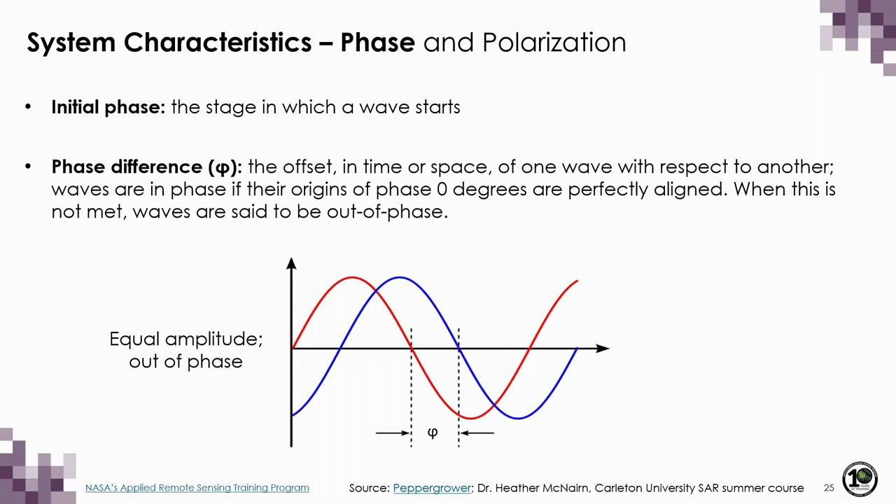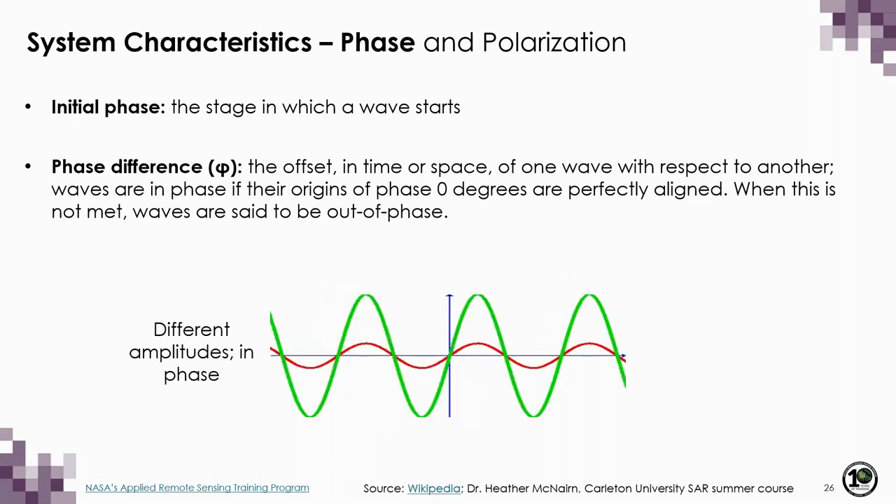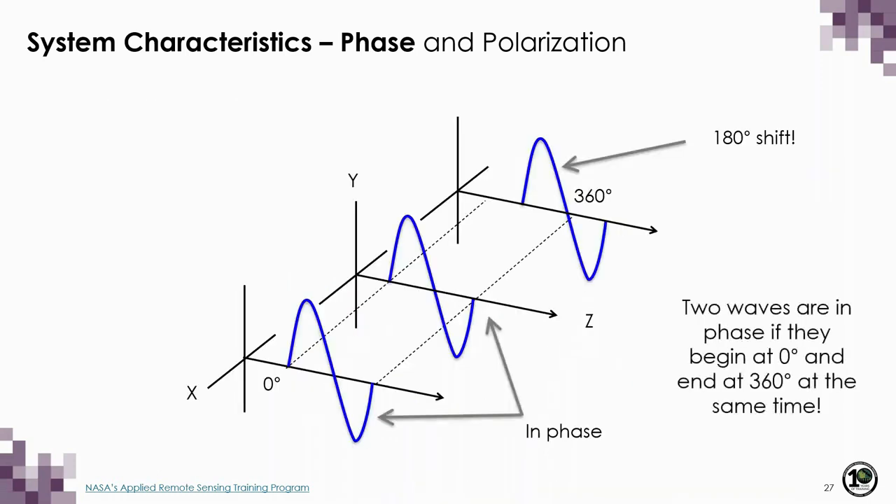In this example below, I'm showing you two waves which happen to have the same amplitudes but are out of phase. And in this example, I'm showing you two waves that happen to be in phase but with different amplitudes. And finally, in this example, we have three waves with equal amplitudes, two of which are in phase and another that is phase shifted by 180 degrees.